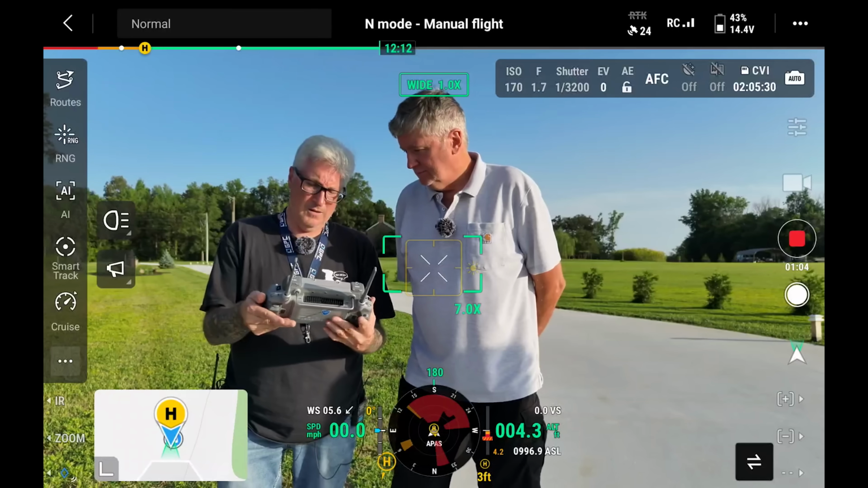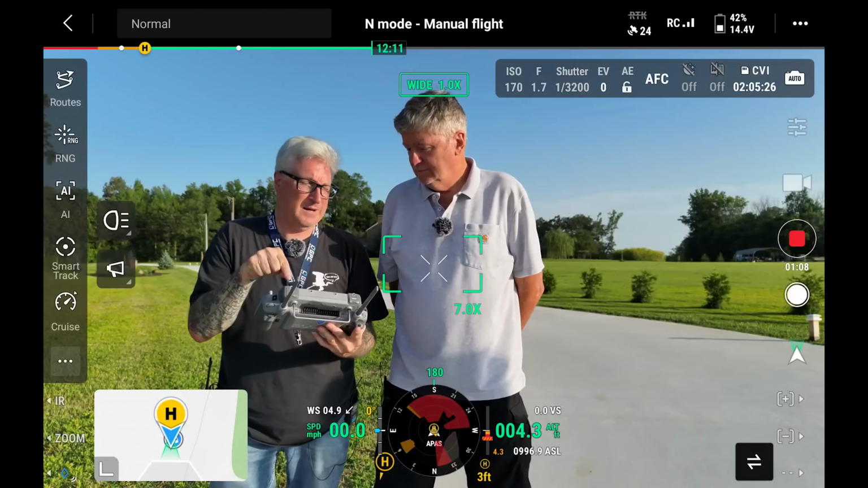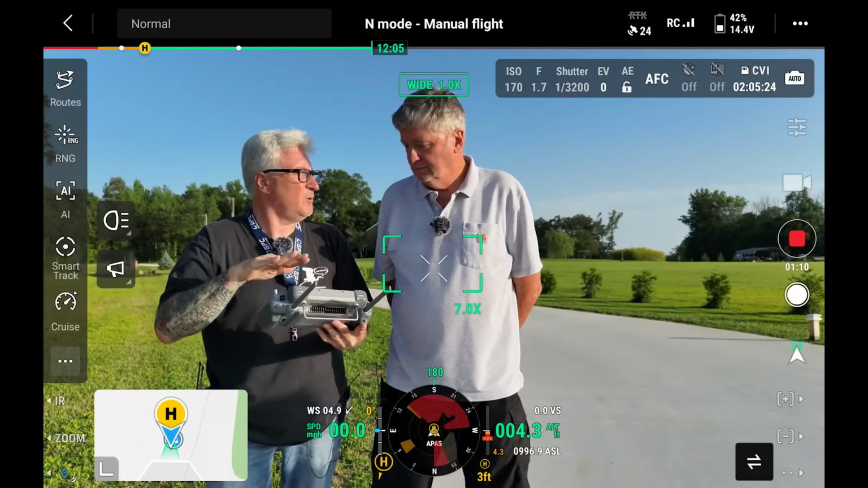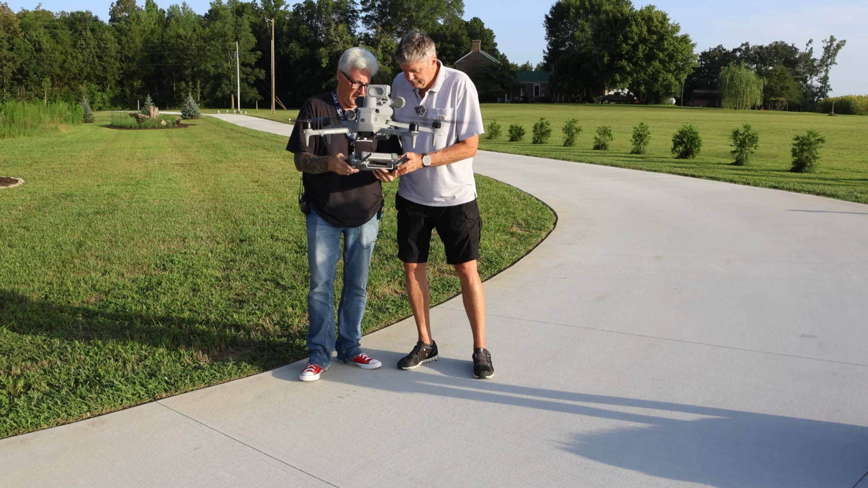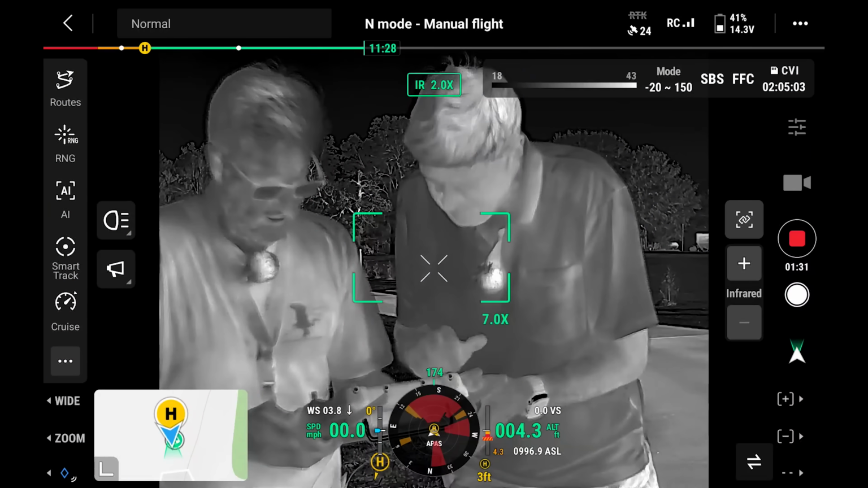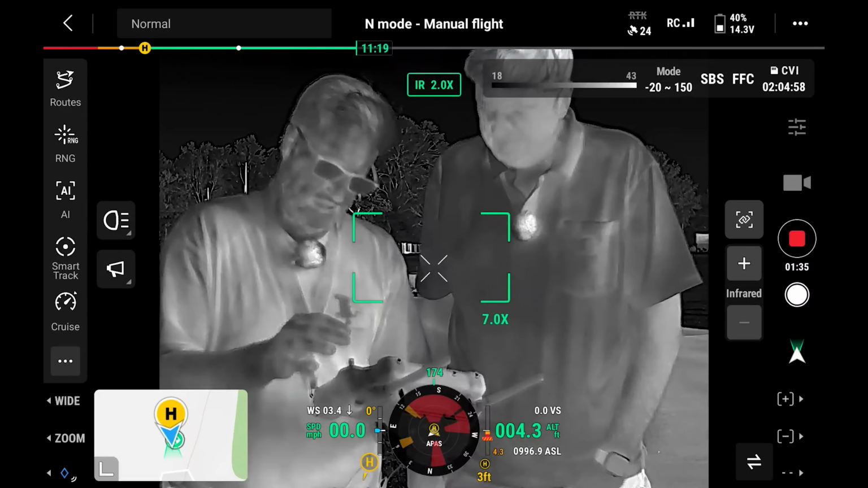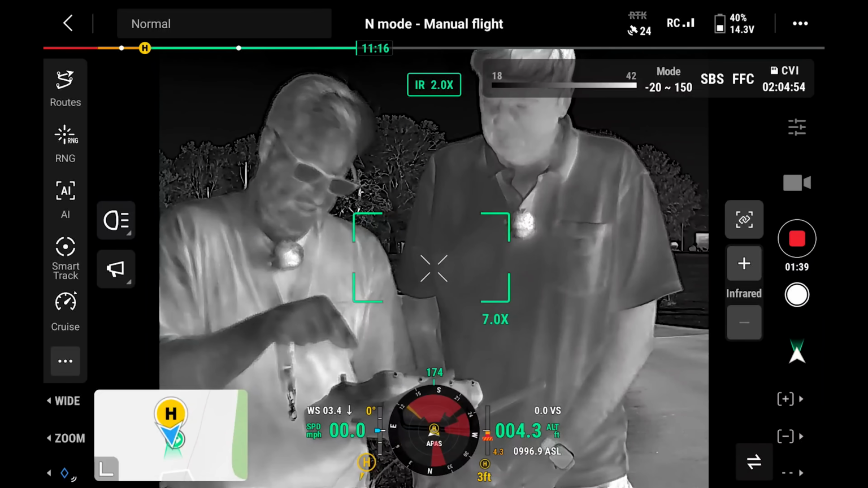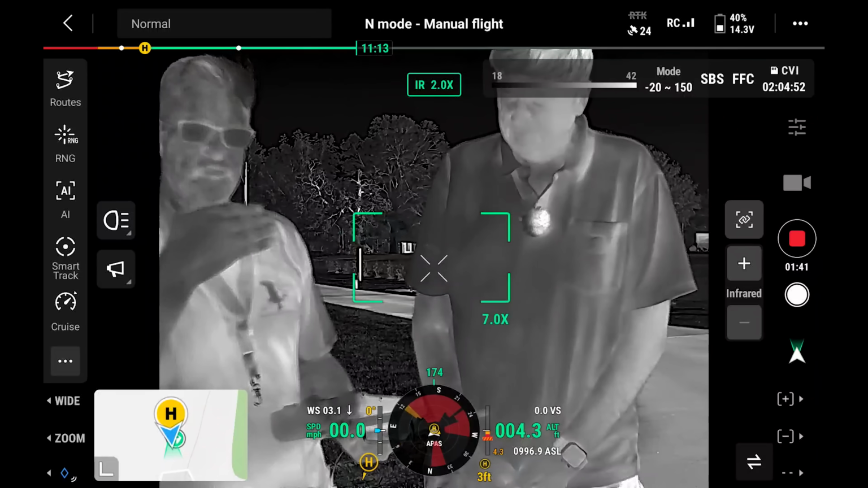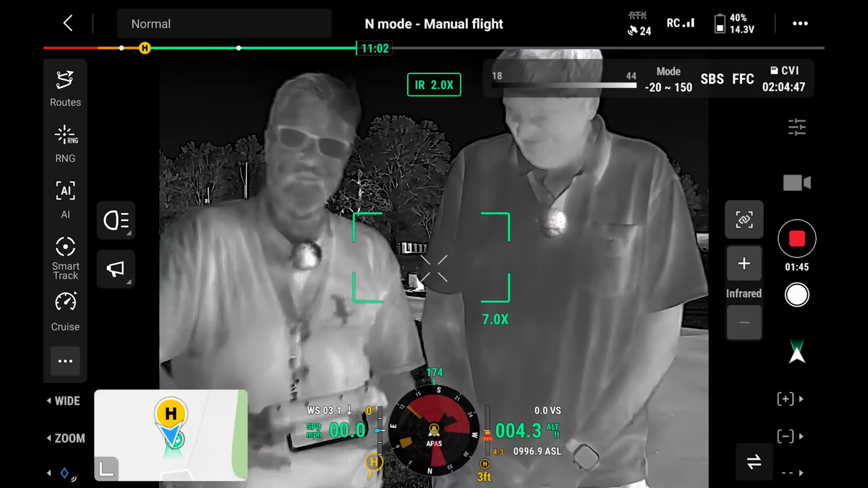Can you switch to thermal while the other camera is still recording? Or does it stop the recording of one camera? I don't know, let's find out. L1. Okay. It didn't stop recording. So is it recording thermal now? Or is it still recording? My question is, does it record multiple cameras? Let's find out. How about if we just put it on the screen?